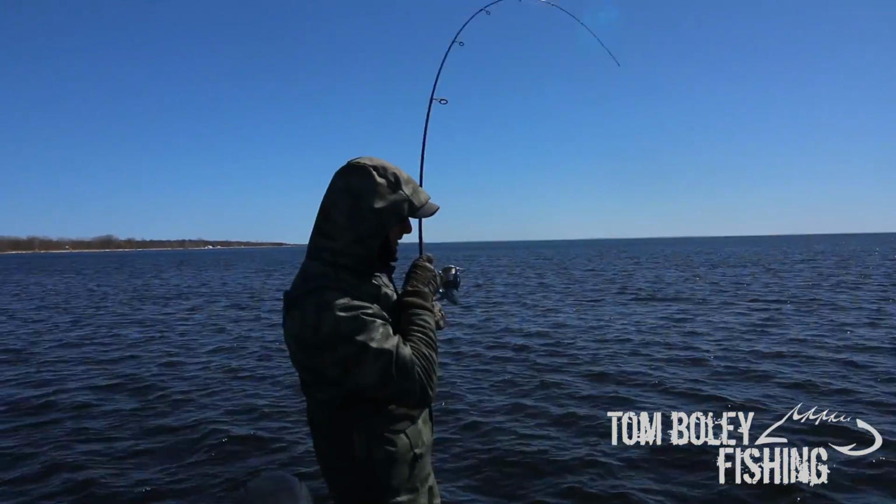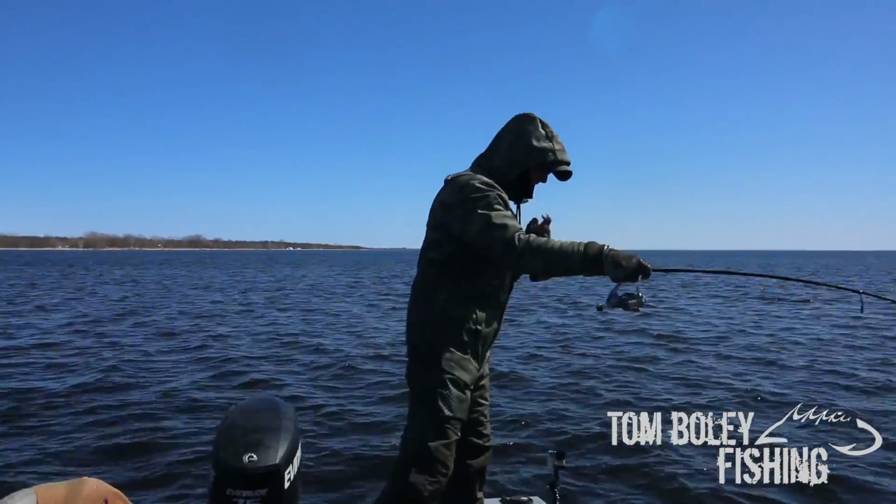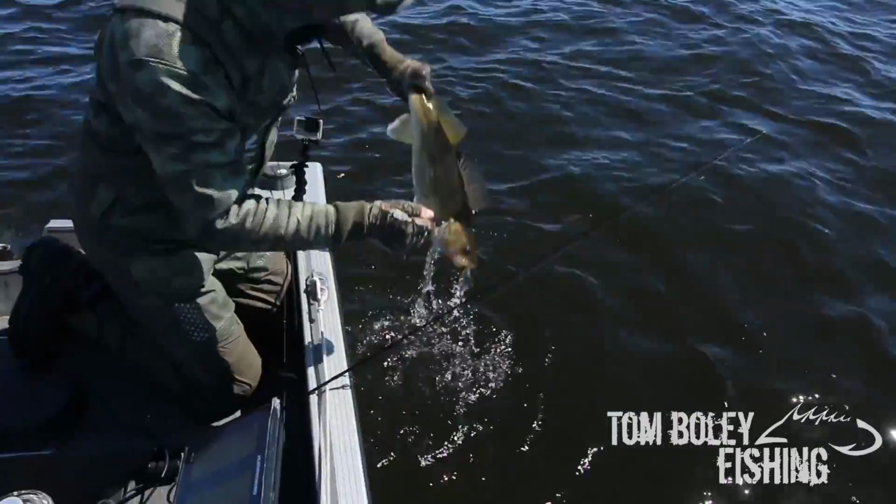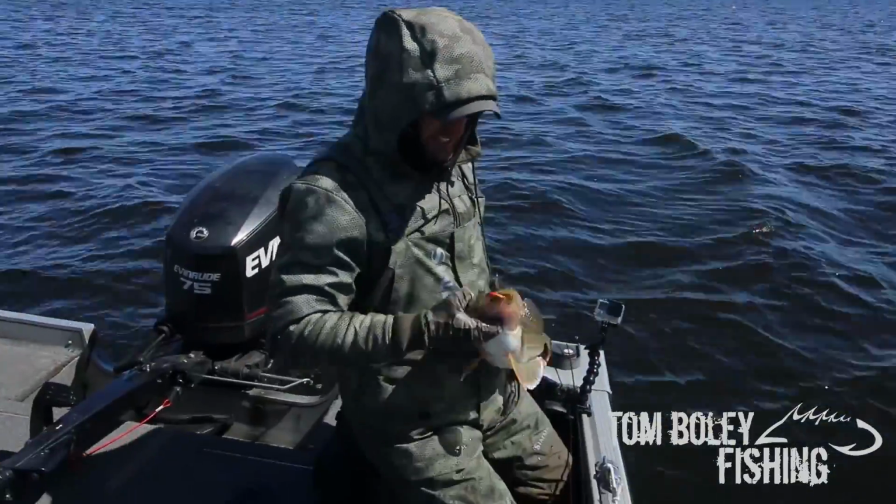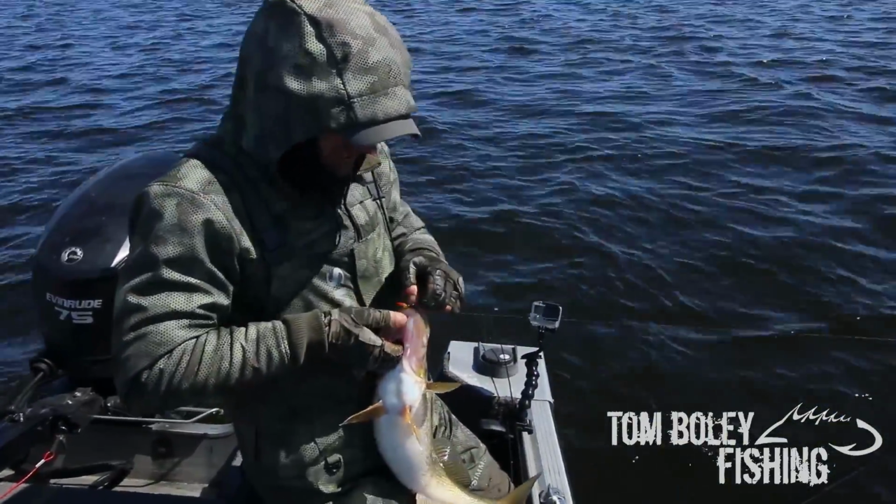Hooked up on another one. Starting to come together a little bit for us here. I'll grab him. Definitely going the right direction. Nice fish. There he is. He hit that thing pretty good. This is the first time I've had to actually thump it on the way down today. But things are starting to come together.